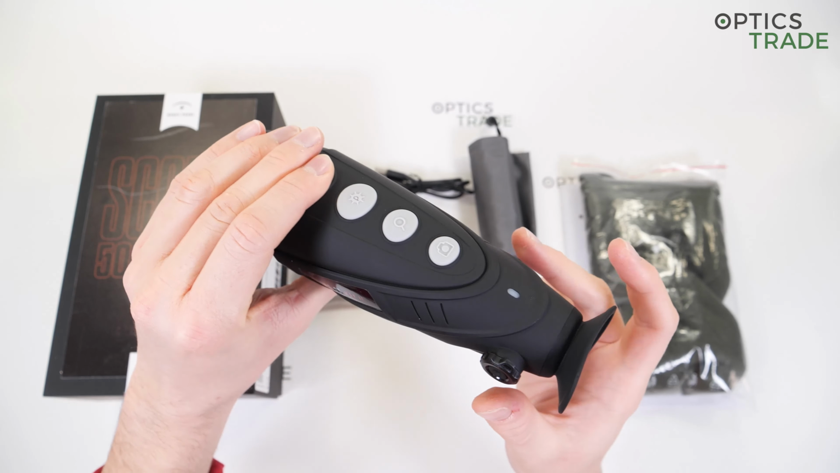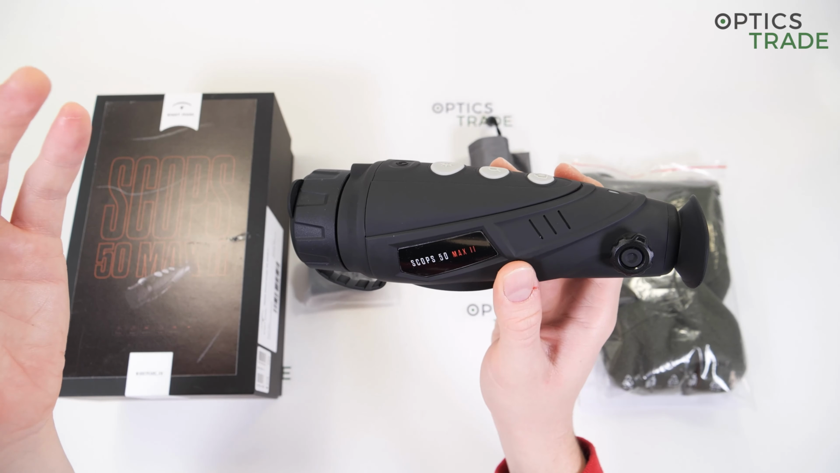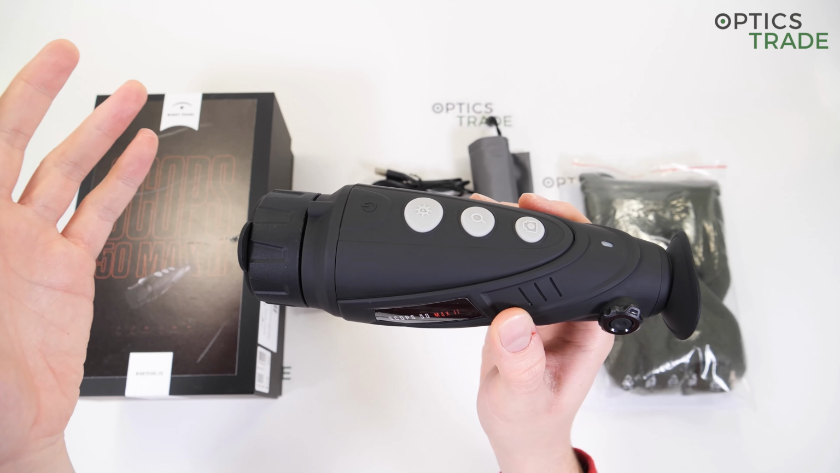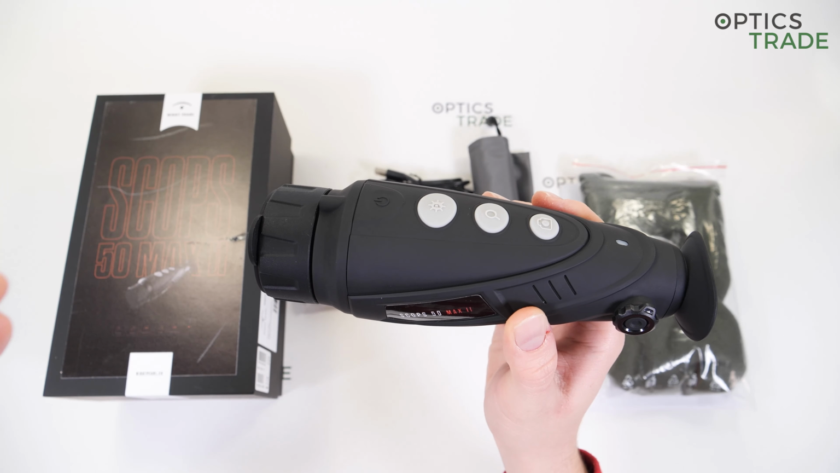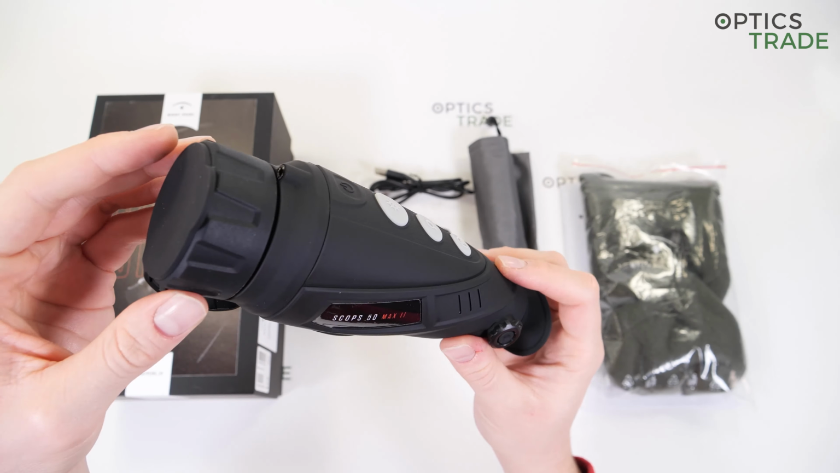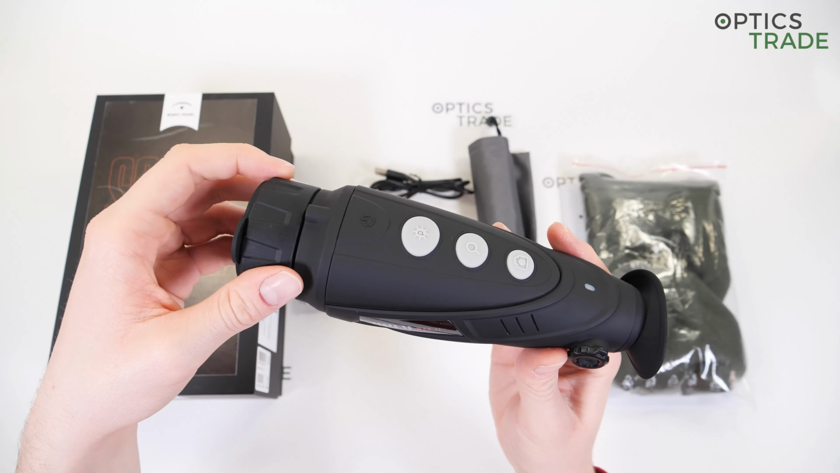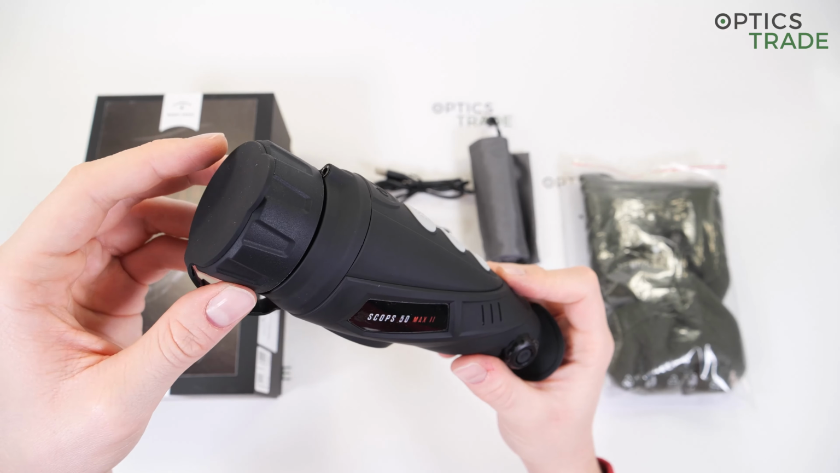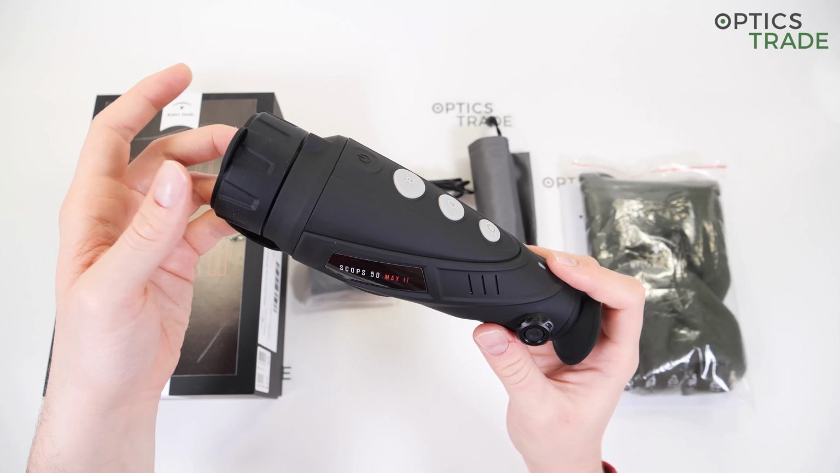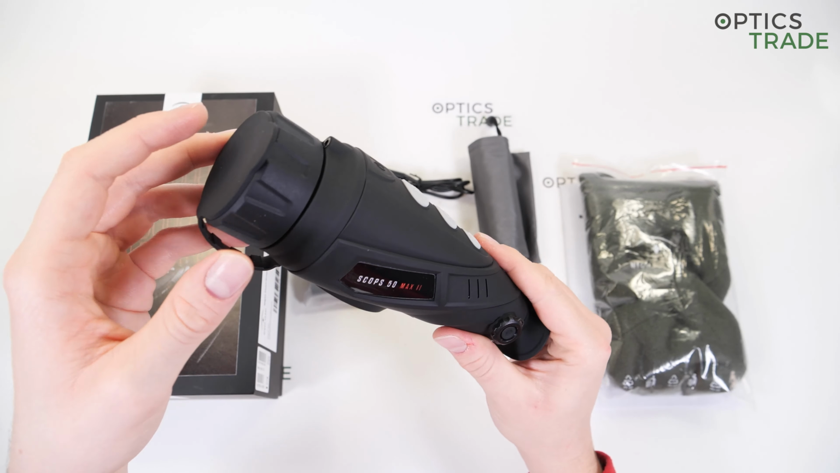It also has a digital compass feature. This is quite interesting. I haven't seen it on many competitive devices. And of course, multimedia capabilities. So you can capture images, you can record videos, you can connect it to a smartphone because it has Wi-Fi connectivity. At the moment, the app that you're going to use is called XI Pro, but Night Pearl's own app is also in development and it will be introduced in January 2021.